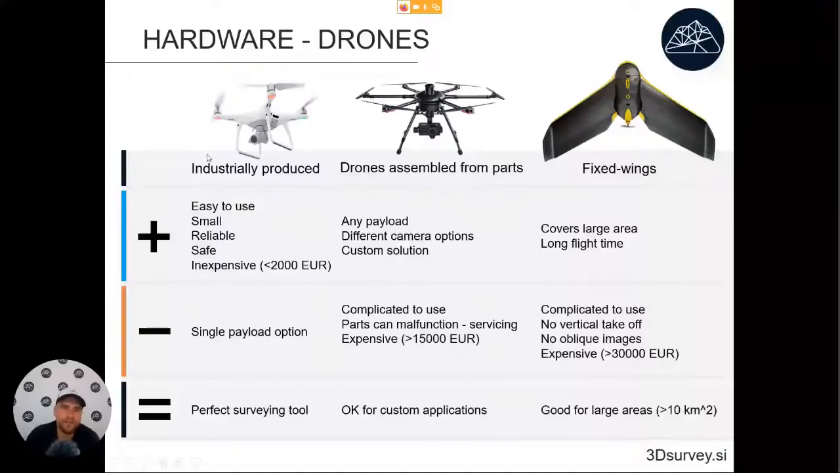Okay, what are the benefits of each of these categories? So these are industrially produced drones. Most of them are Chinese. They are easy to use, small, reliable, and they are actually the least expensive category. Their only downside is that they have a single payload option. So usually you cannot change the camera, but that doesn't really matter if this camera is good enough for what we need. So in the end, these are proving to be the perfect surveying tool because they are reliable, safe,